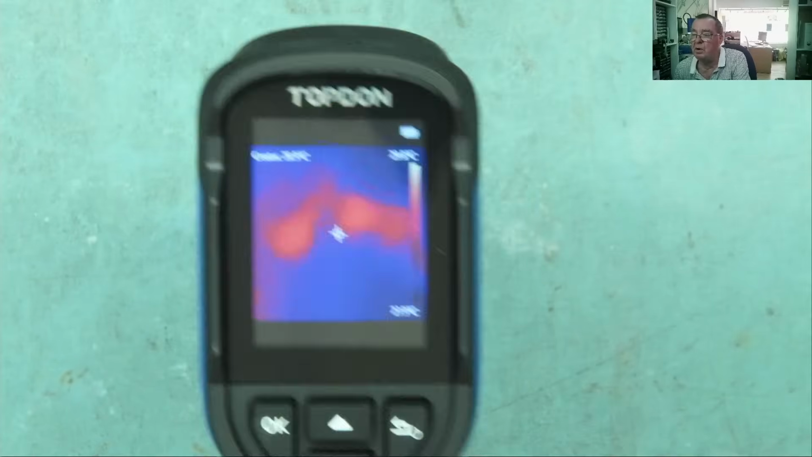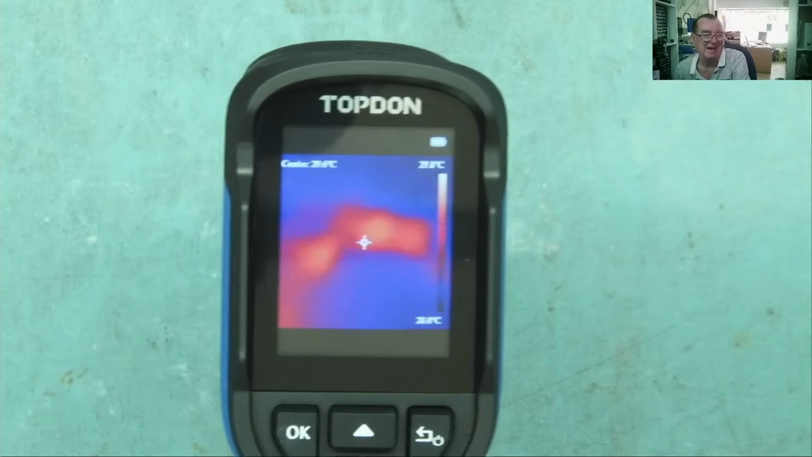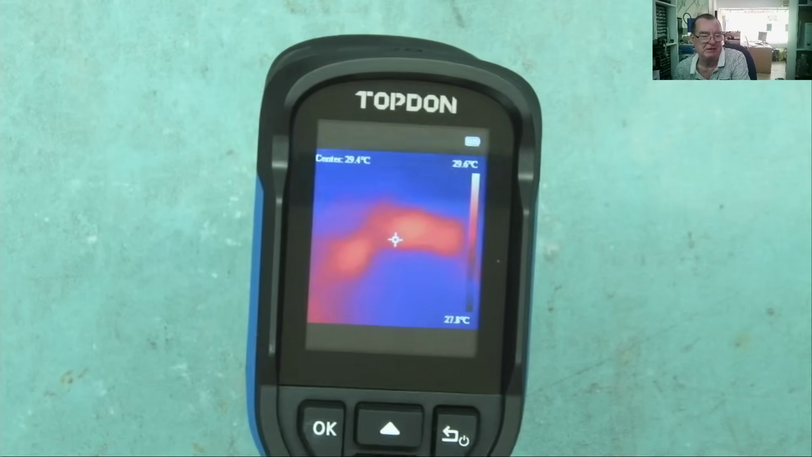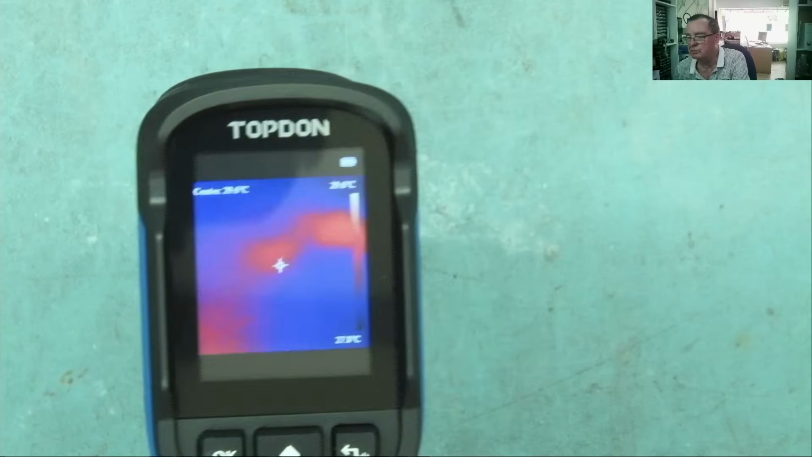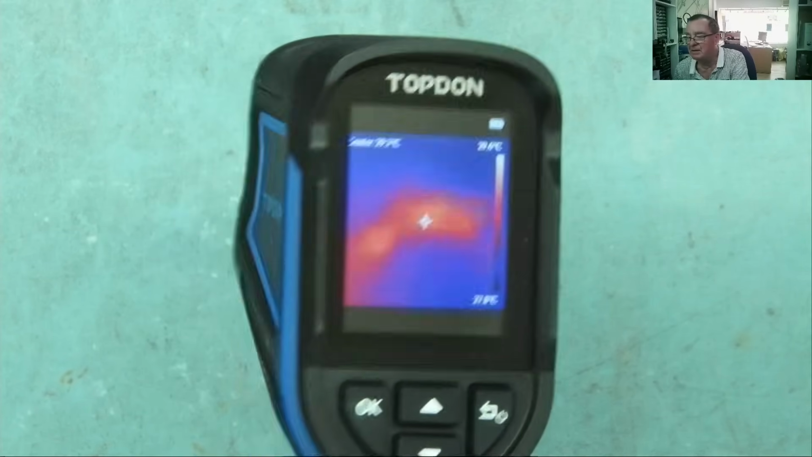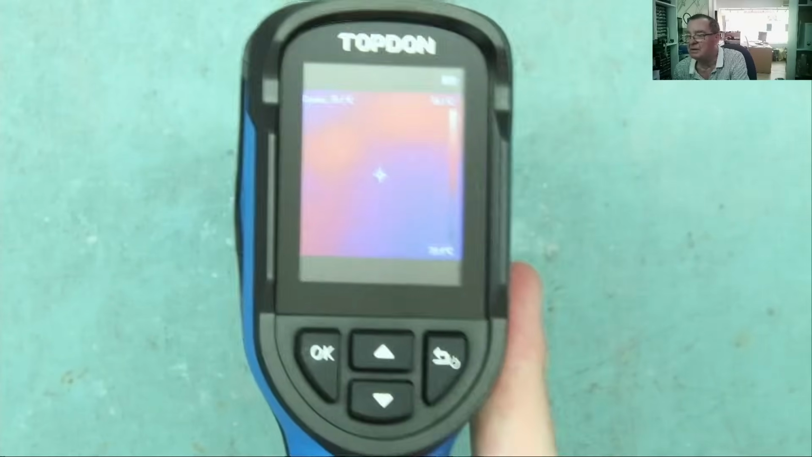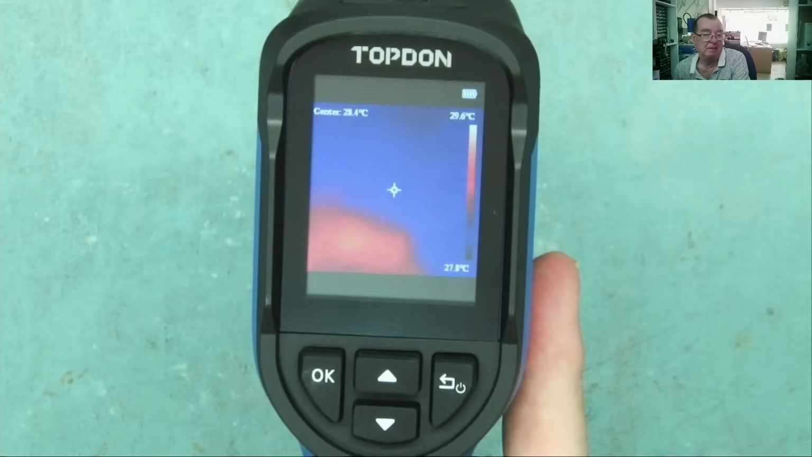For close-up work, it isn't intended for that purpose. You can see hot areas on the circuit board. I could see a MOSFET. I couldn't see individual small components, but there again, you can't with this type of camera unless you have some sort of macro lens. It's not meant for that.